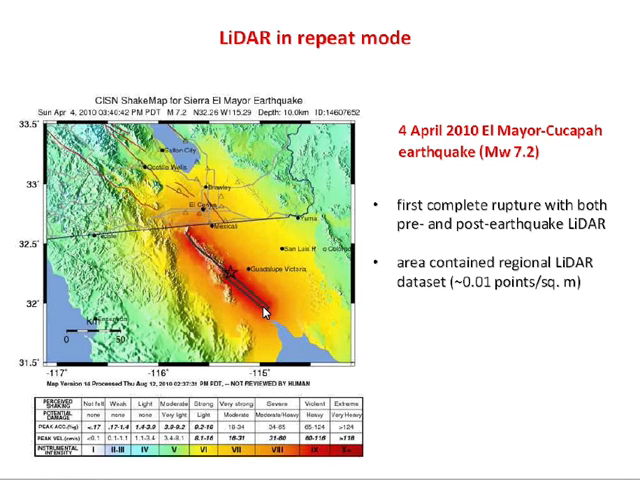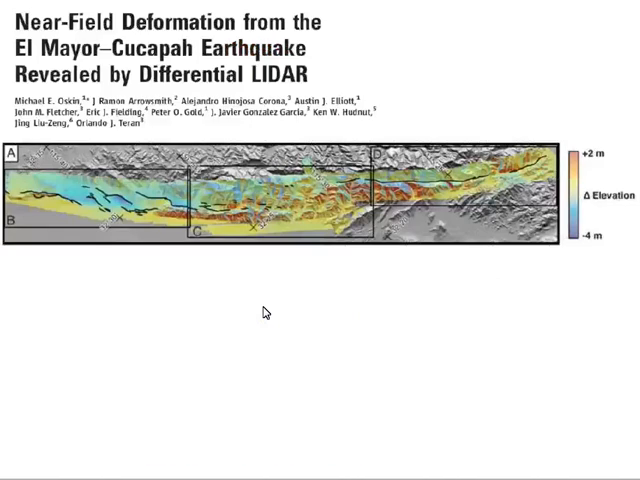And the area actually already contained a regional LiDAR data set. It was very low quality as LiDAR goes. It had only about 1 point every 10 by 10 meters, roughly. But after the earthquake, it was rescanned with a much higher resolution data set. And this is a Science paper headed by Mike Oskin at UC Davis, where they differenced these two data sets. So they simply subtracted the elevations of the pre-earthquake data set from the post-earthquake data set, and they're looking at the difference in elevation.